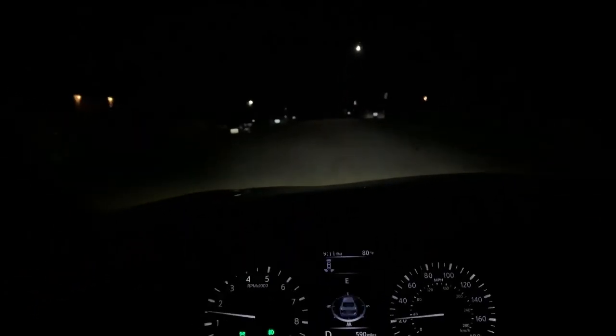On camera, it looks darker than what it is in person. I am recording on the iPhone XS Max, so I'm not sure how it's picking up, but on camera it looks way darker than in person.